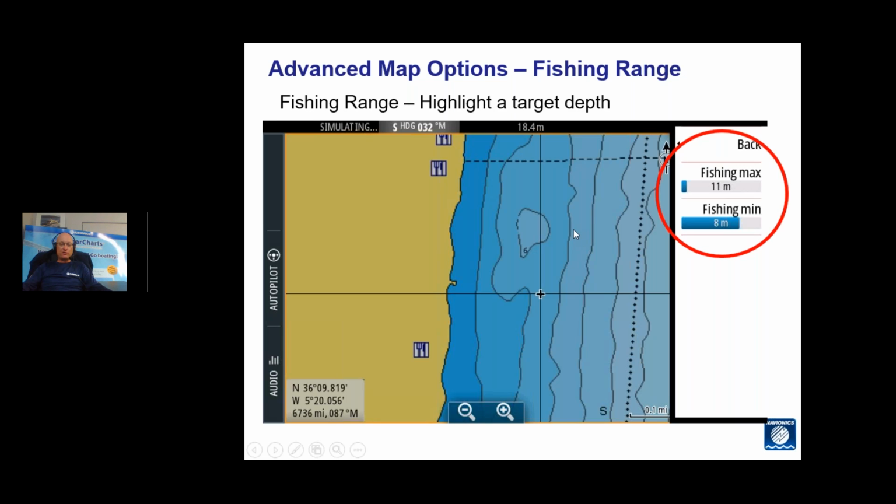The fishing range is quite simple. You just go into the fishing range menu. You can pick a minimum and a maximum depth, and it will basically give you a shaded highlight of the depths in that range only. So that way you're just highlighting a target depth that you want to use.